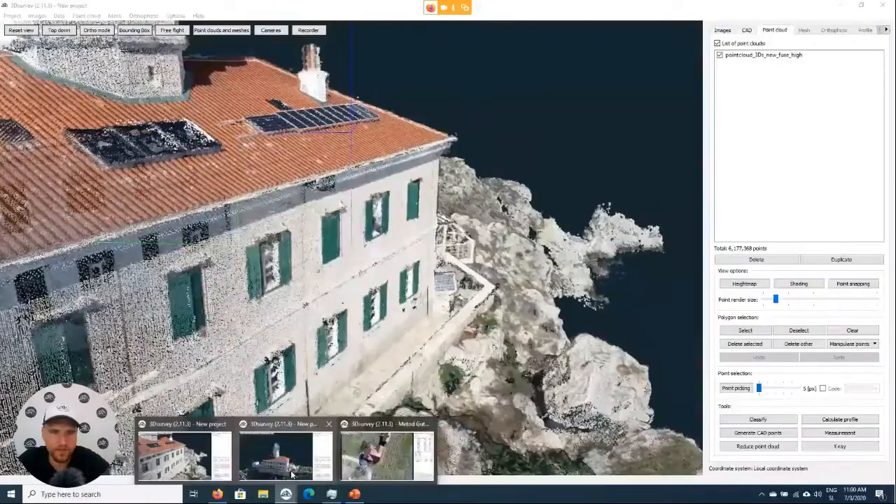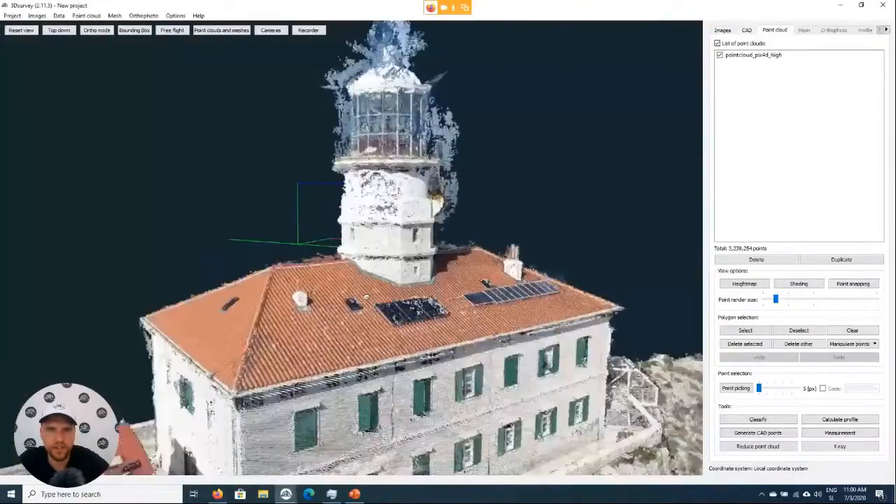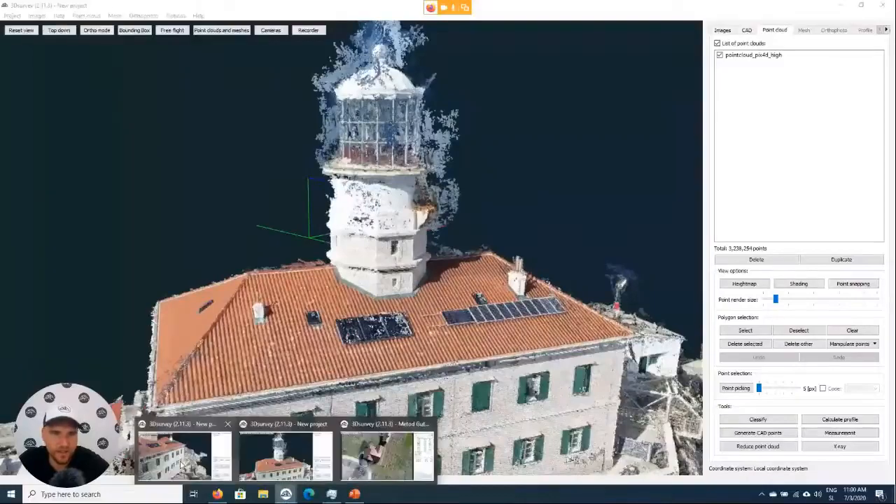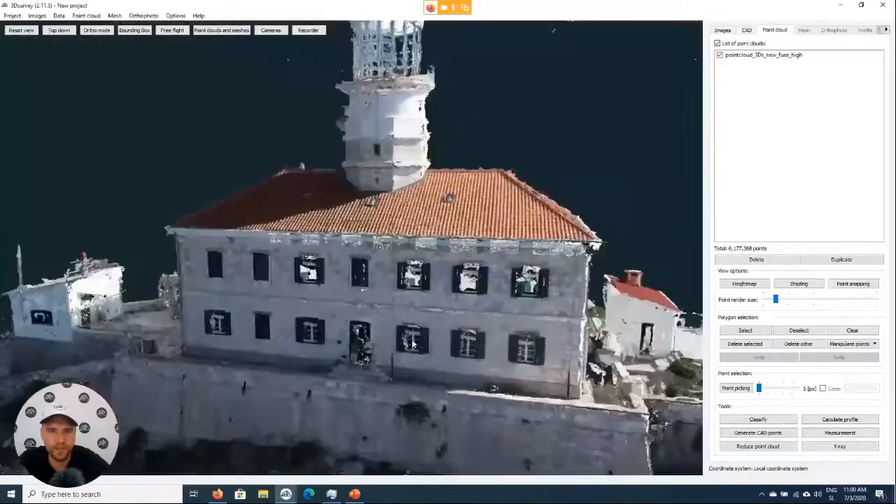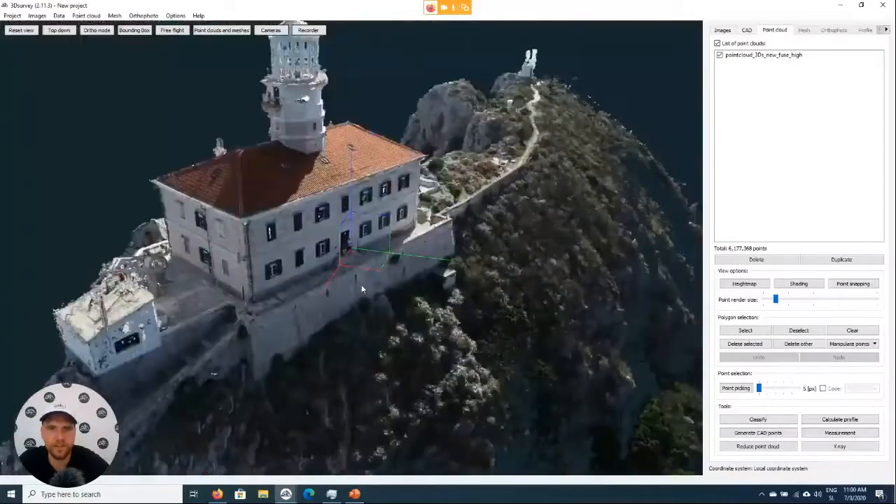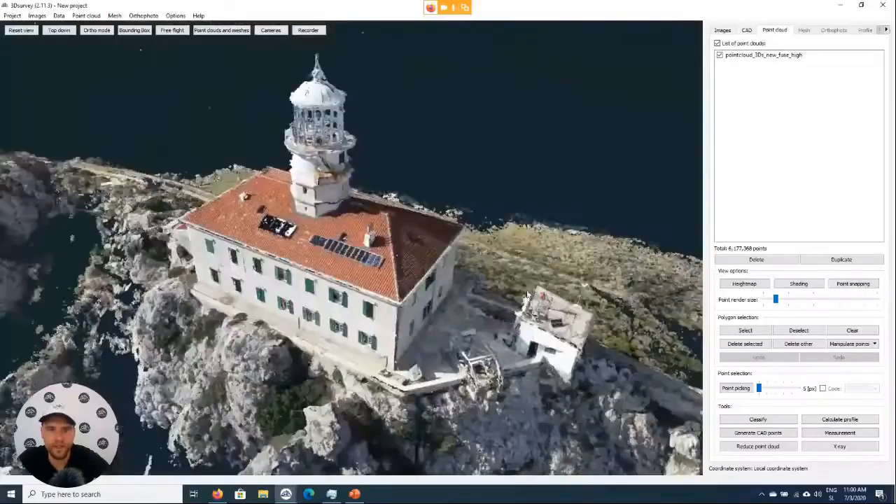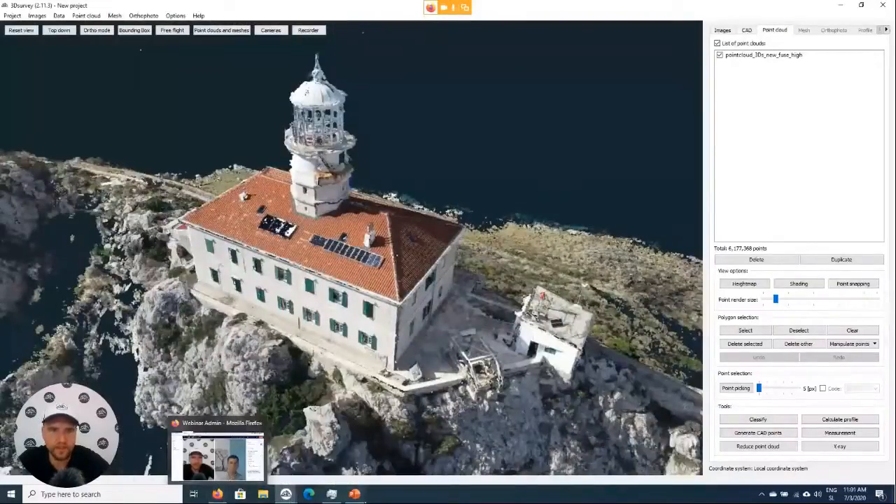Just one more time for the comparison, competition versus us. A lot sharper, a lot more detailed. Here you can even see the people who were flying the drone. Okay, let's go back to the presentation.